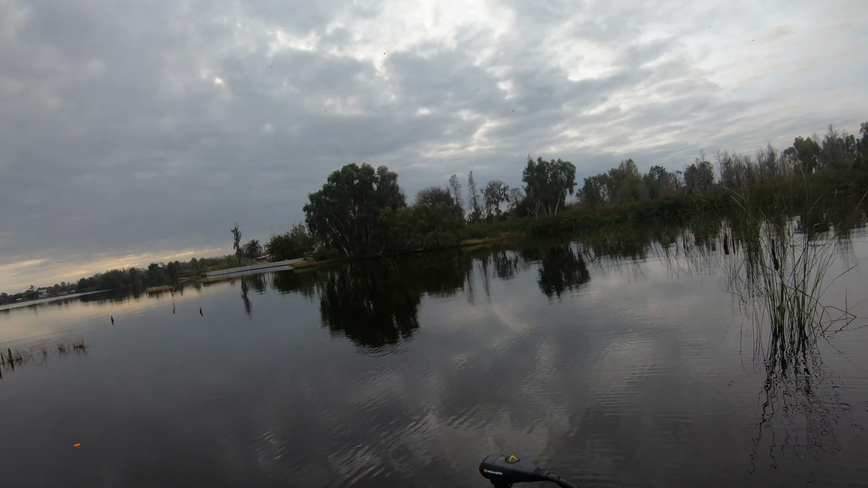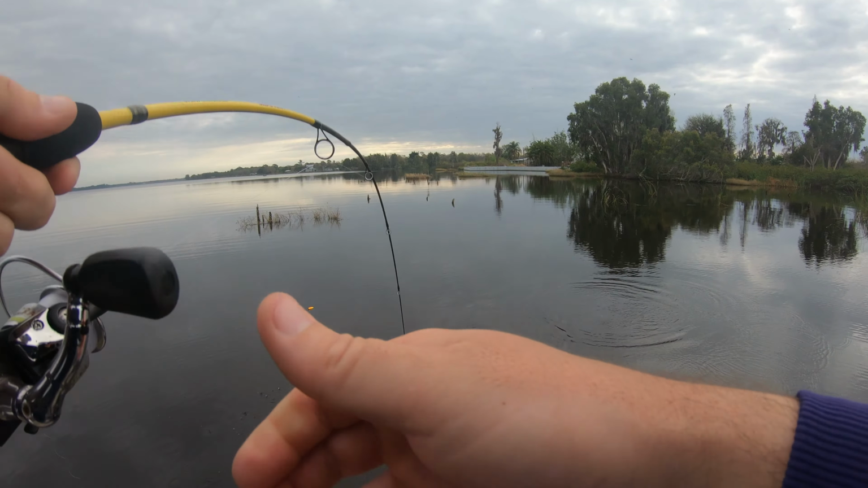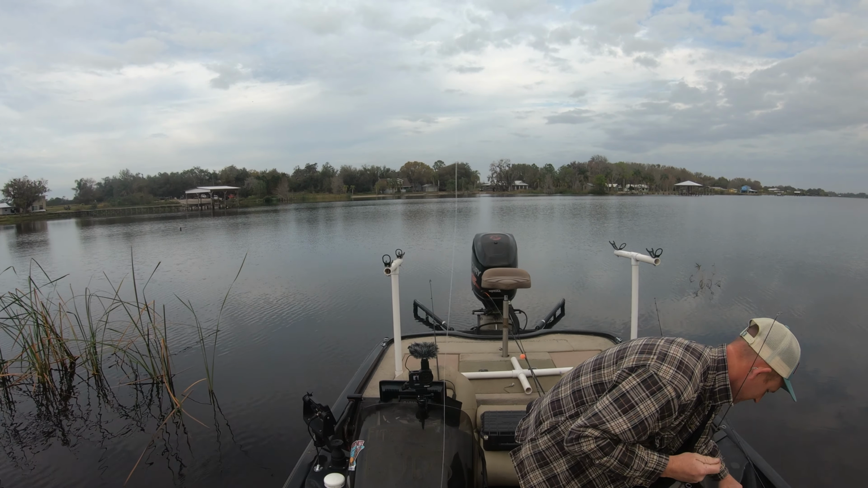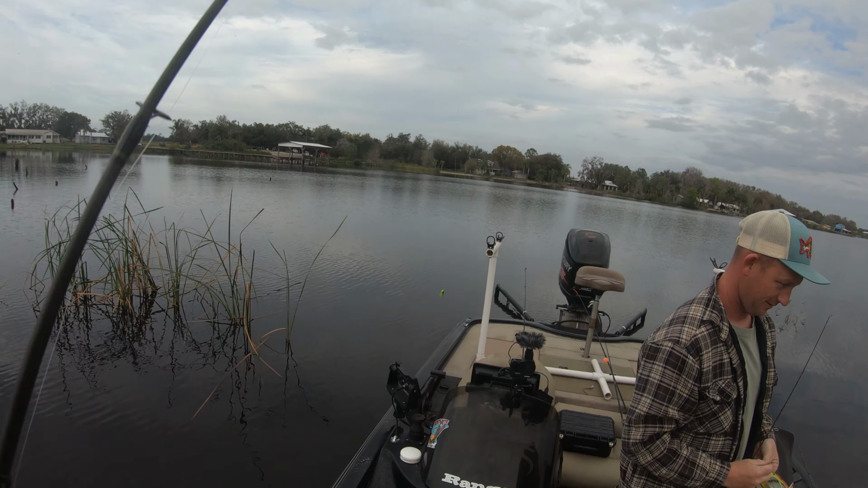Damn it, John. That's a better one. Well, I know exactly where to cast, so it shouldn't be too hard. Yeah, you know how to choose jig color. Yeah, I know jig color. Yeah, a few hours out here on the water definitely helps.